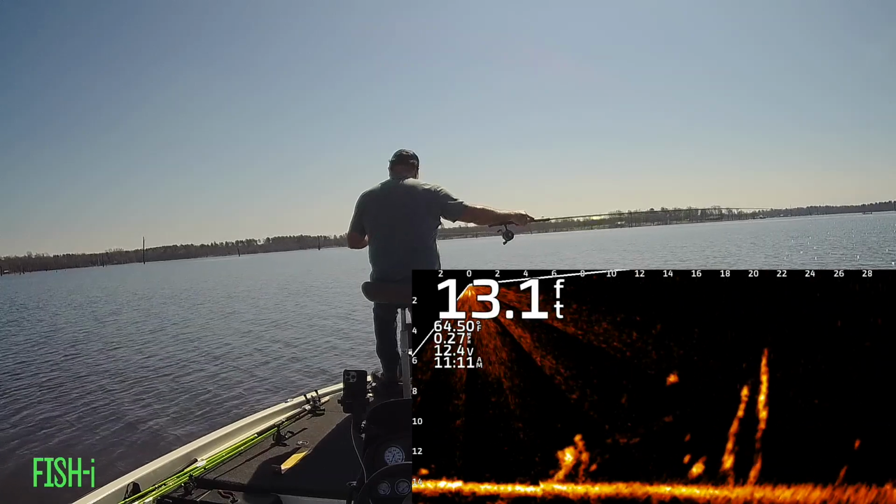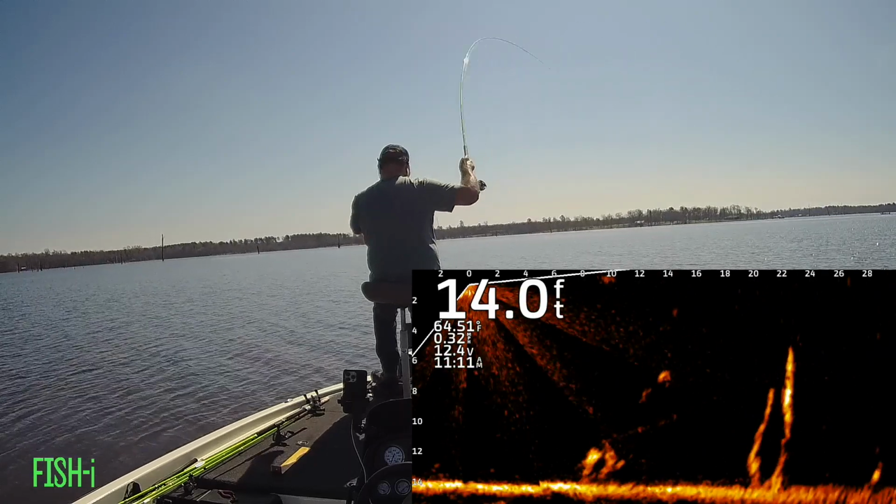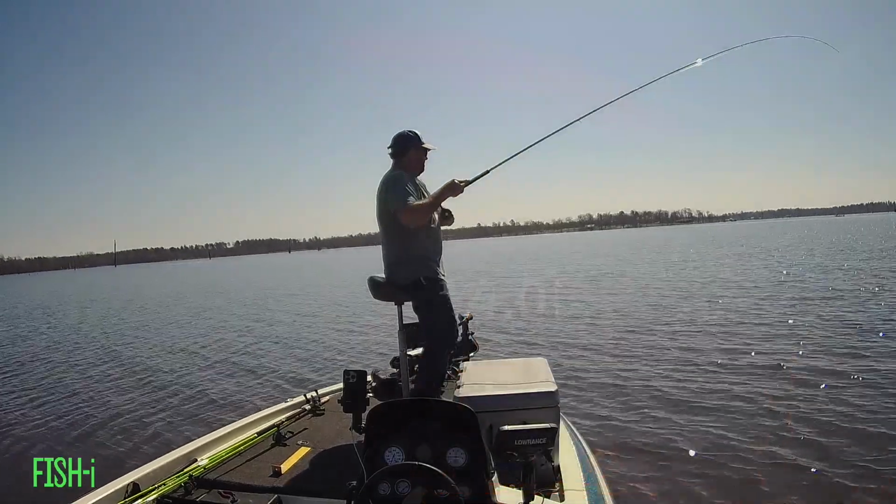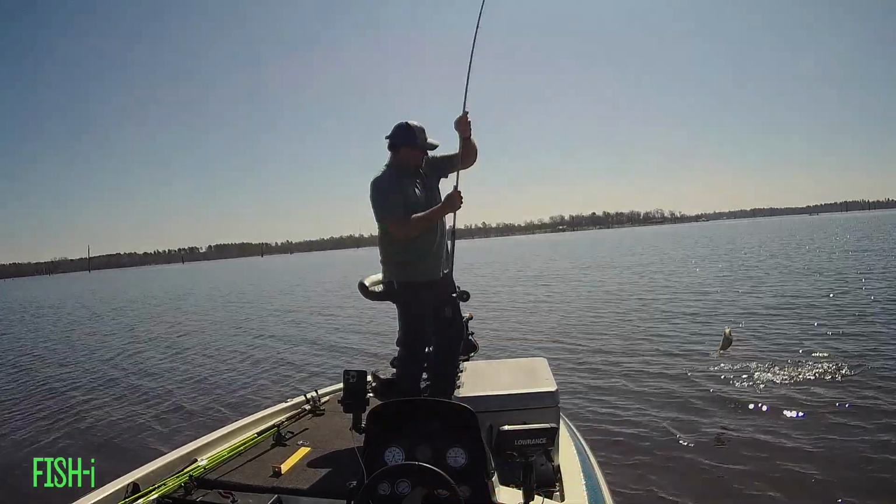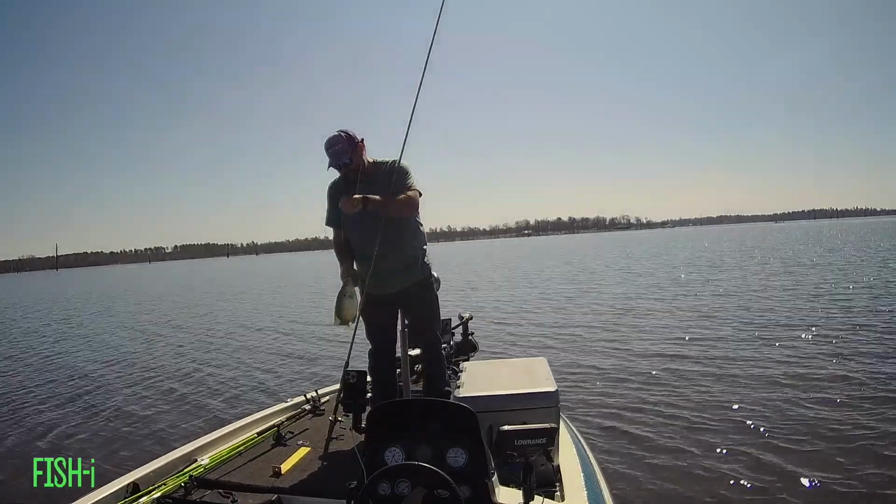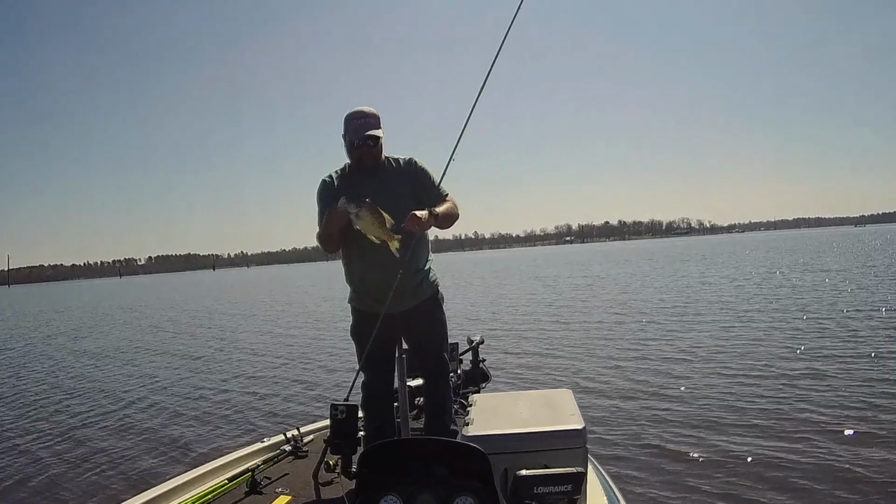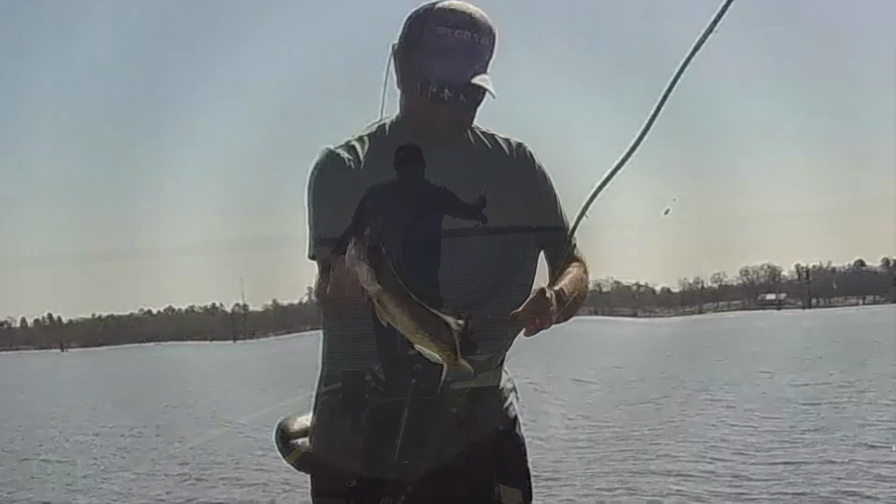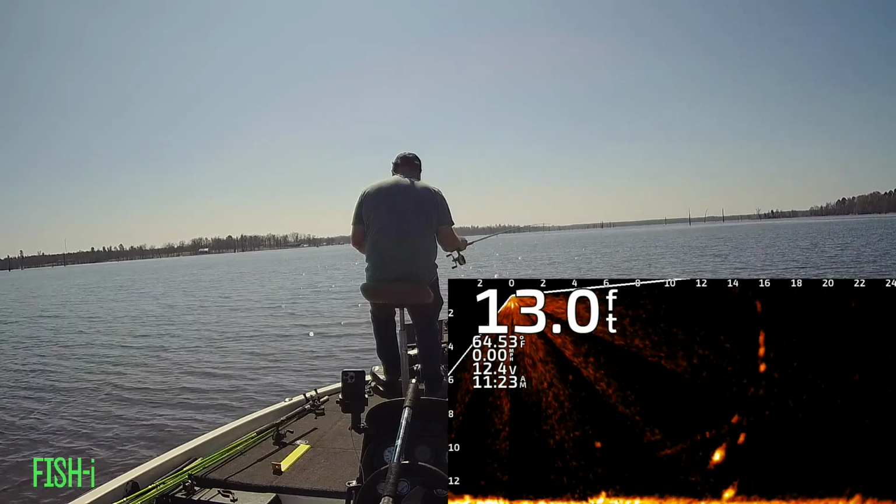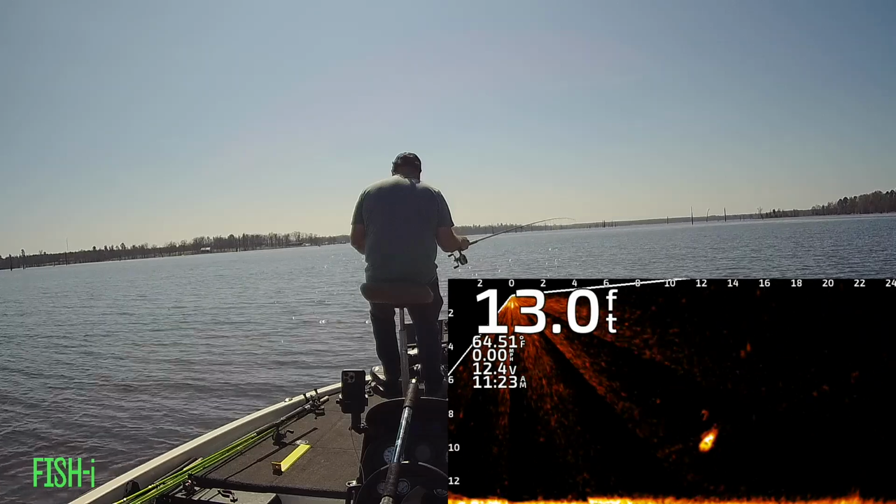Another slab follows that thing away from the tree. Kind of finicky, but he finally commits. There's a couple here, and one of them is an aggressive little fella.